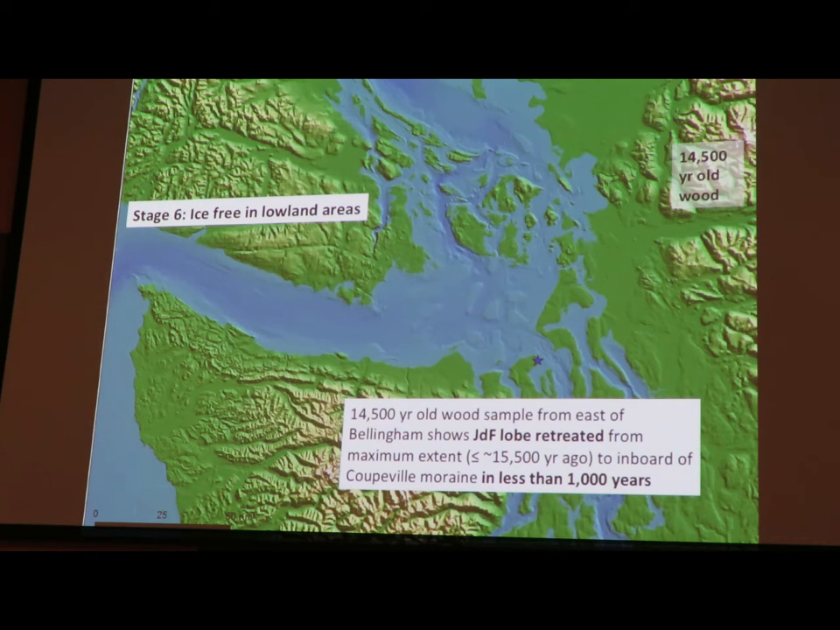So, in less than 1,000 years, or 1,000 years max, ice has retreated from the edge of the continental shelf to the border probably, if not further.